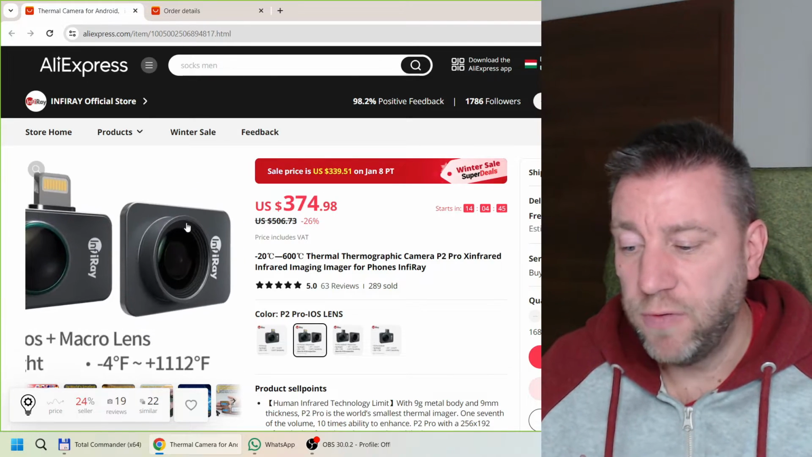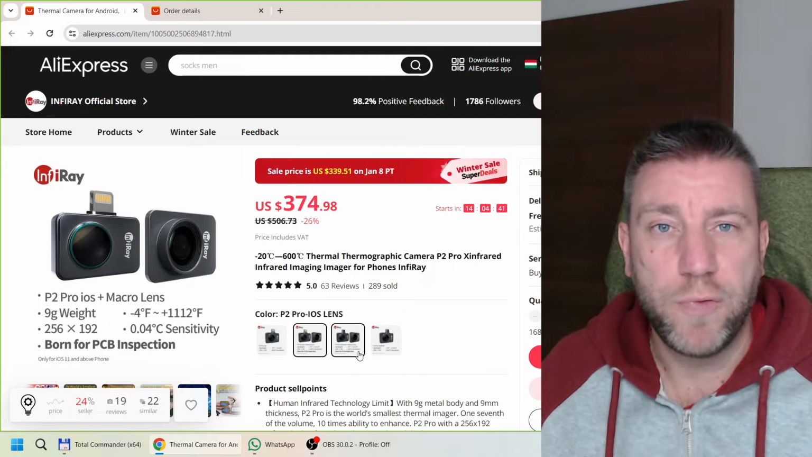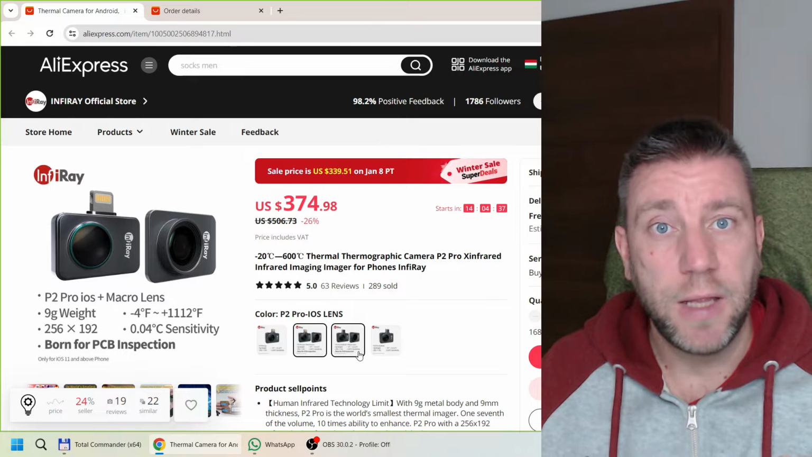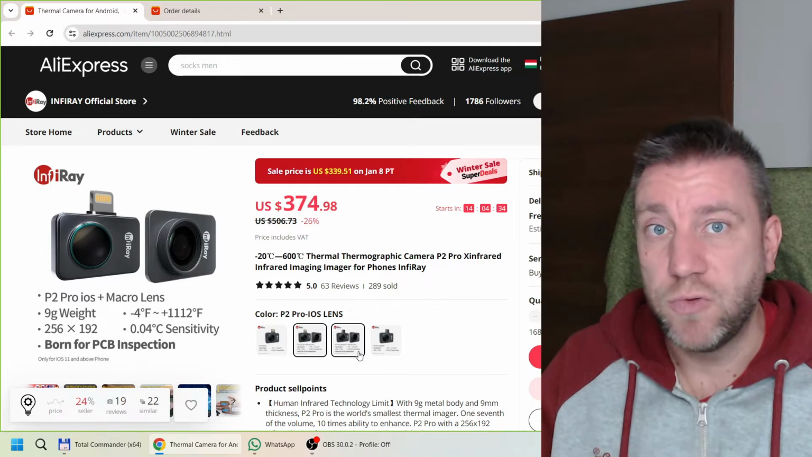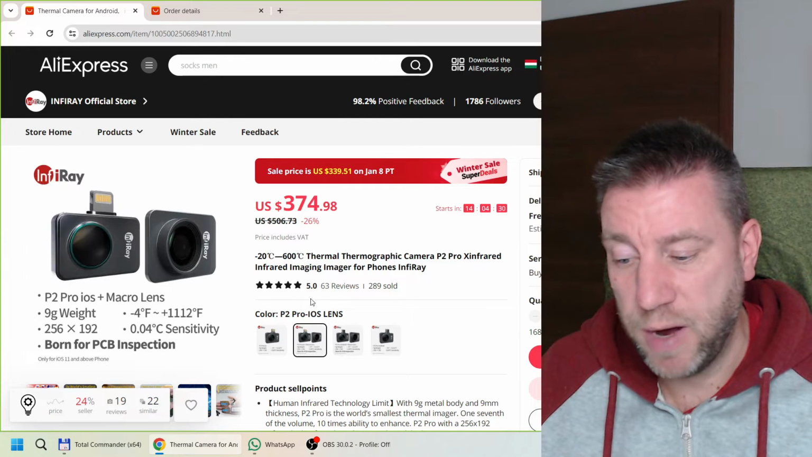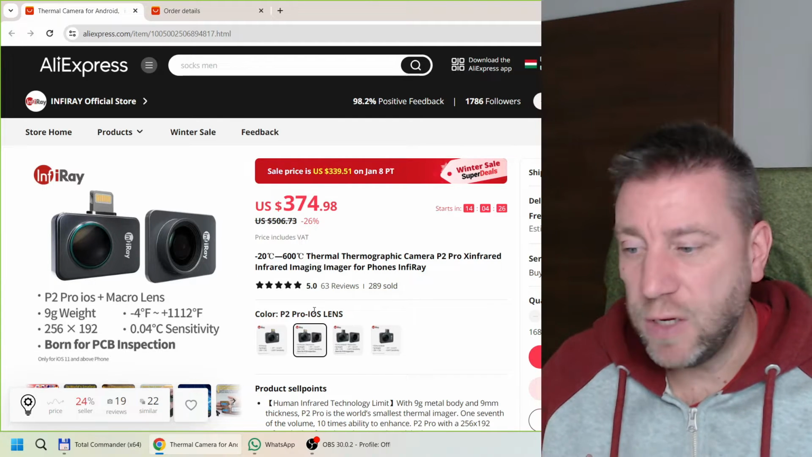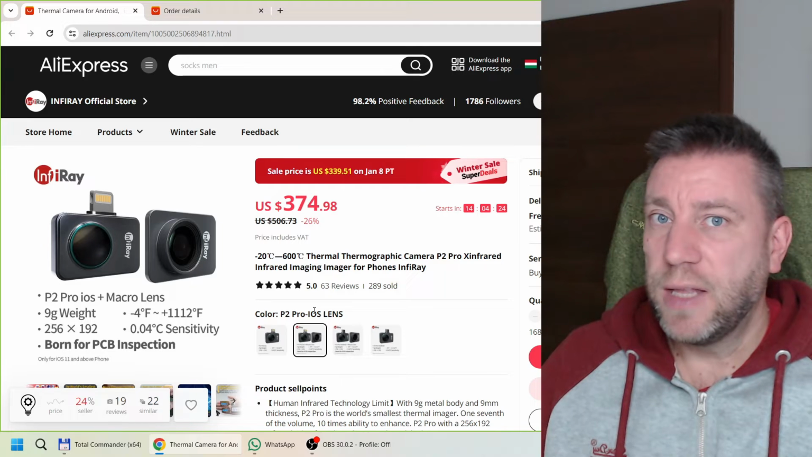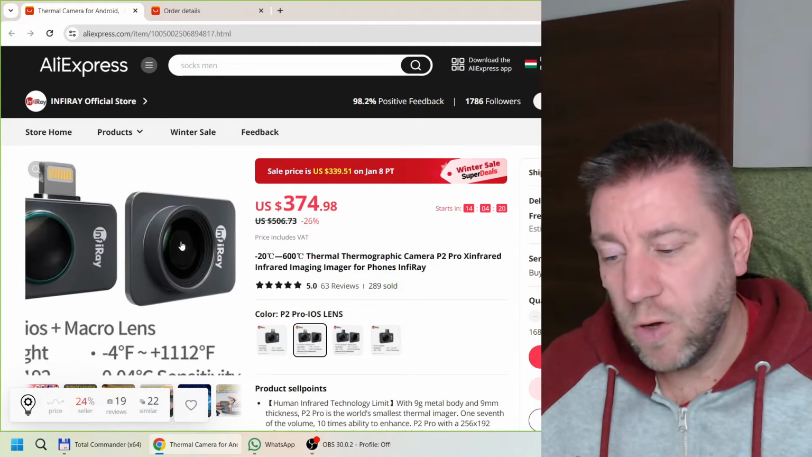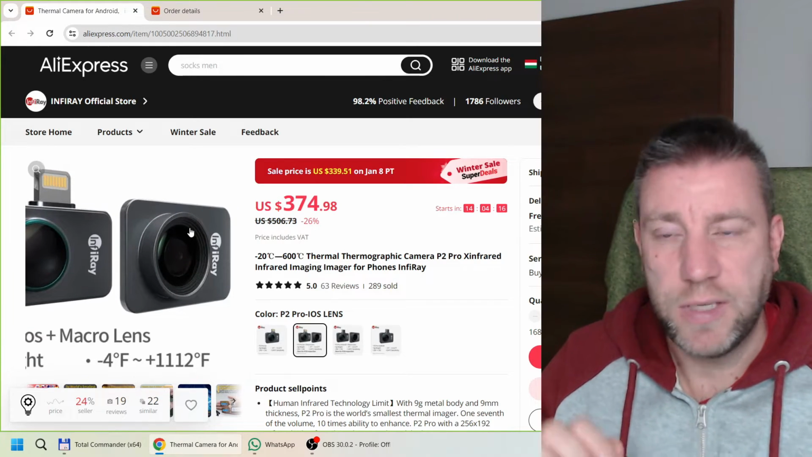For each of the variants, you can buy one that comes with a lens which is only for macro photography. If you're really into soldering and SMD components and you want to see those really small components, it's good to have this macro lens. But I'm never going to use it for something that detailed. Even if you need to get close, like within 10 centimeters, I think it's still good enough. So you only need this lens if you really want to look at very, very small components, which I don't.